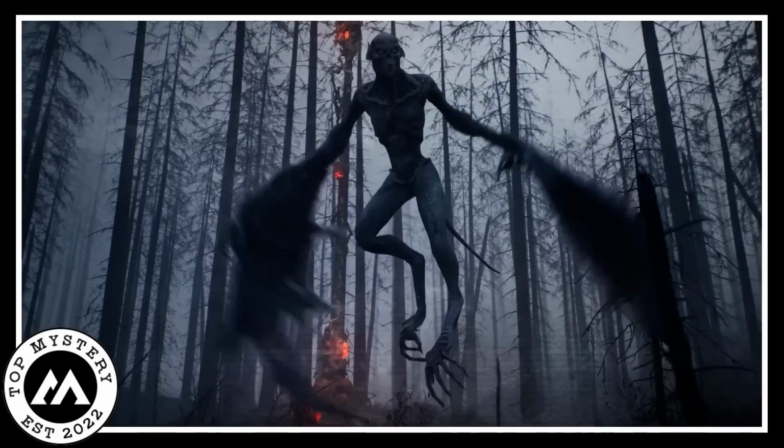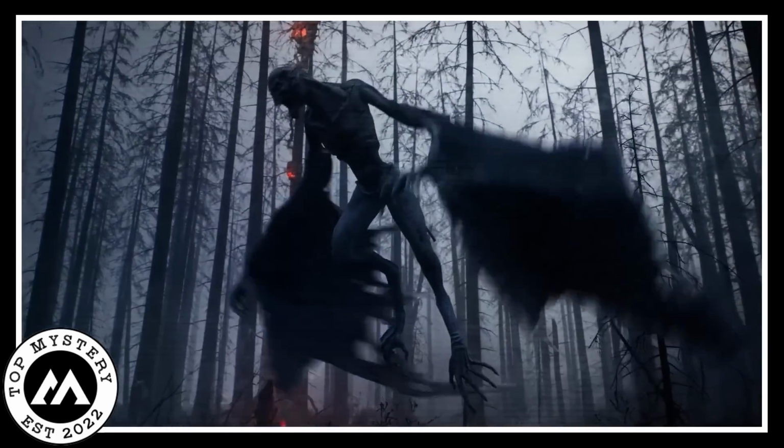Sneaky Sasquatch dog. In a spooky forest, a brave person recorded a super creepy video that will give you the chills. Imagine this in the dark. A sneaky creature, kind of like a big furry person, was quietly following a lost dog.